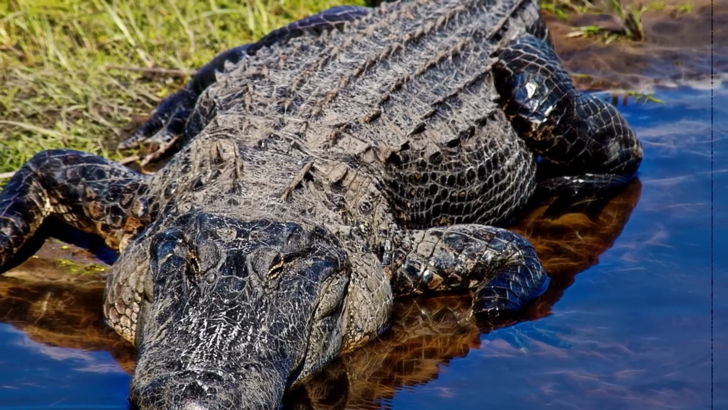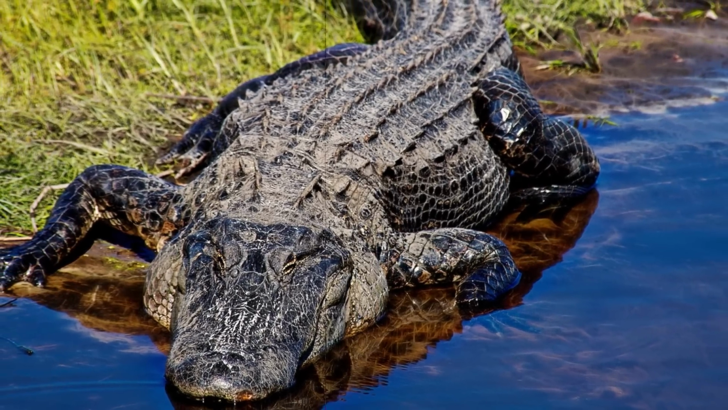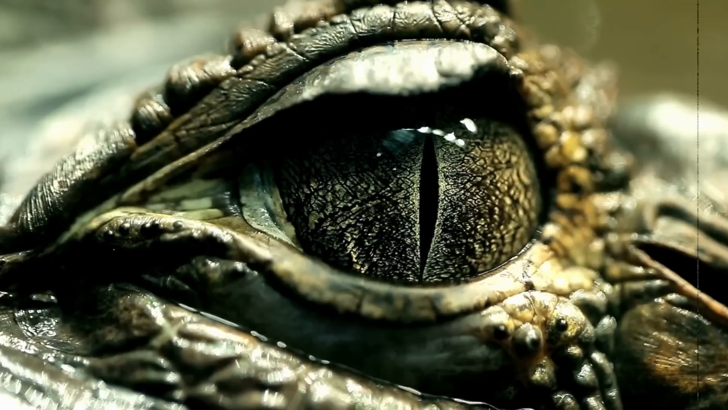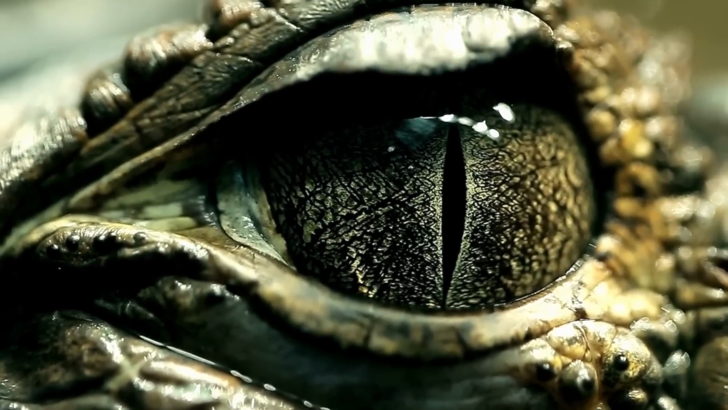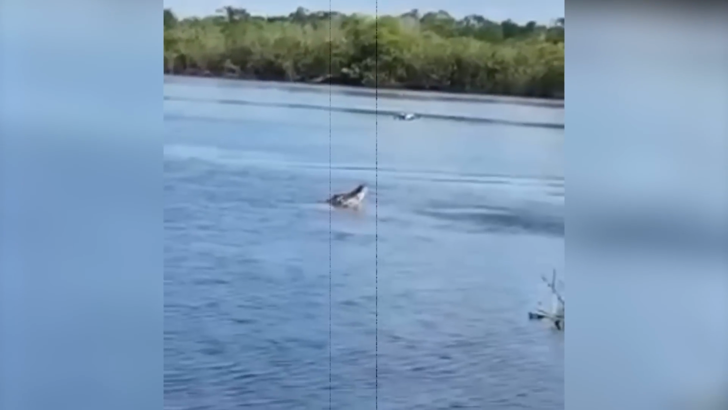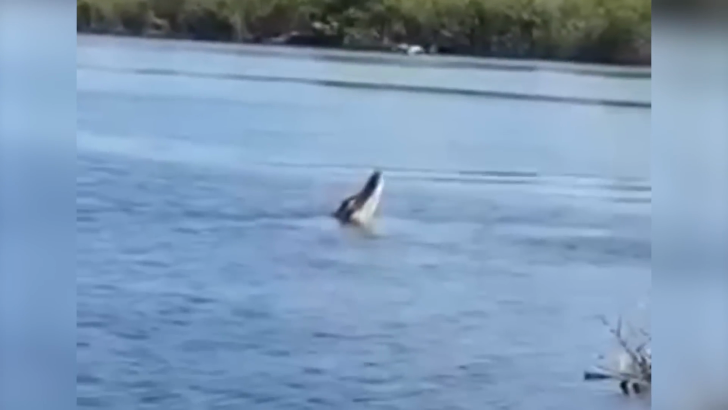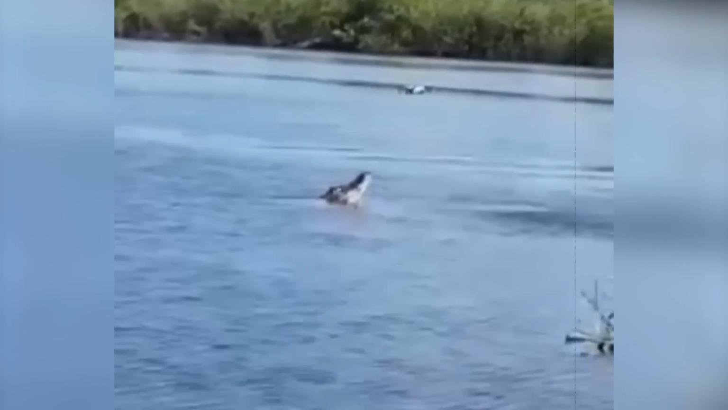I really admire alligators because they are among the few predators that can hunt both on land and in water. But have you ever wondered about their prowess in the air? In this video, we witness an alligator in a lake fixated on something soaring above, a drone operated by the same people filming this scene.